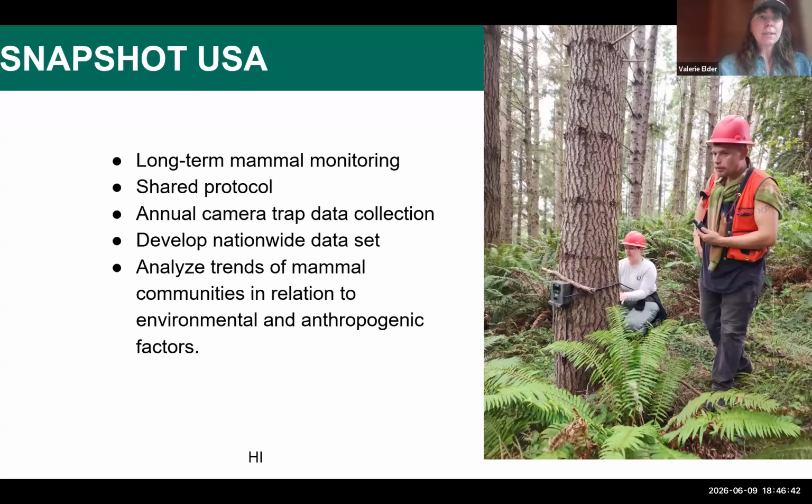So the goal is long-term monitoring of mammal populations. We're all using a shared protocol, and there's an annual data collection project. This creates a national data set, and researchers are able to analyze trends of mammal communities related to a lot of different factors. And I'll go over some examples of the studies that have utilized it.